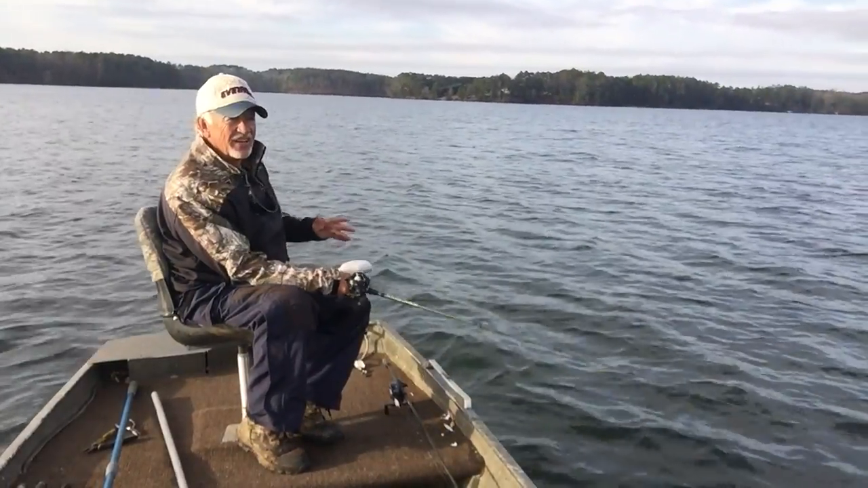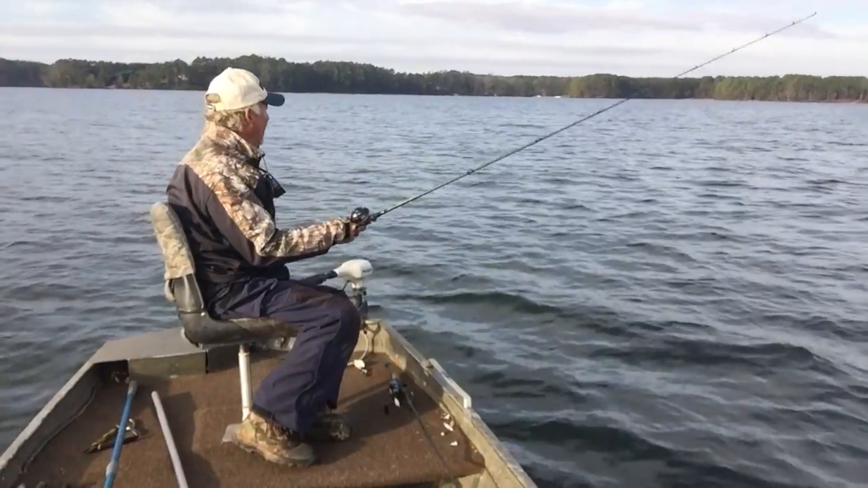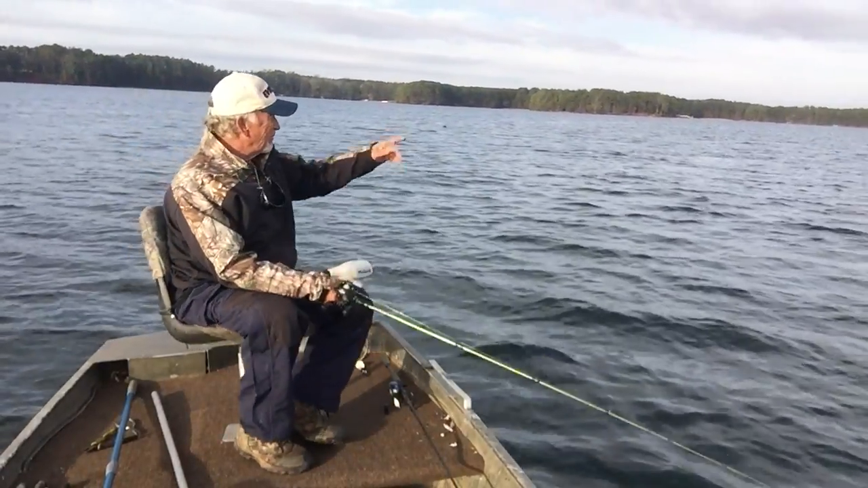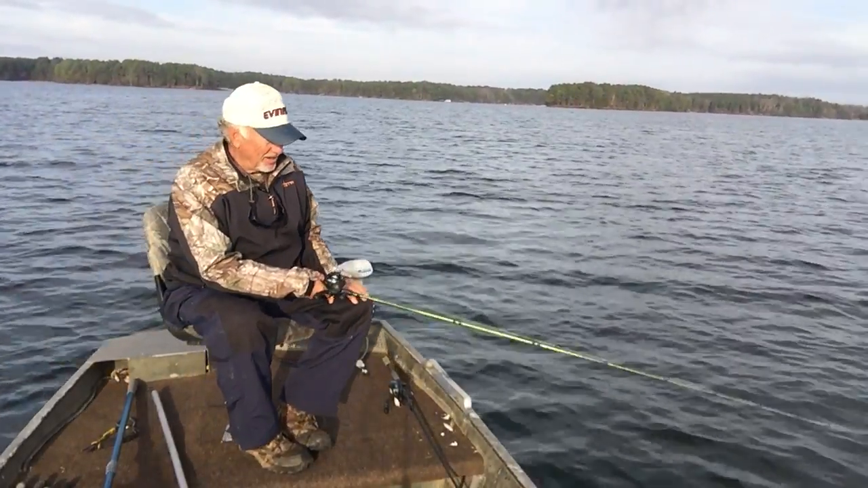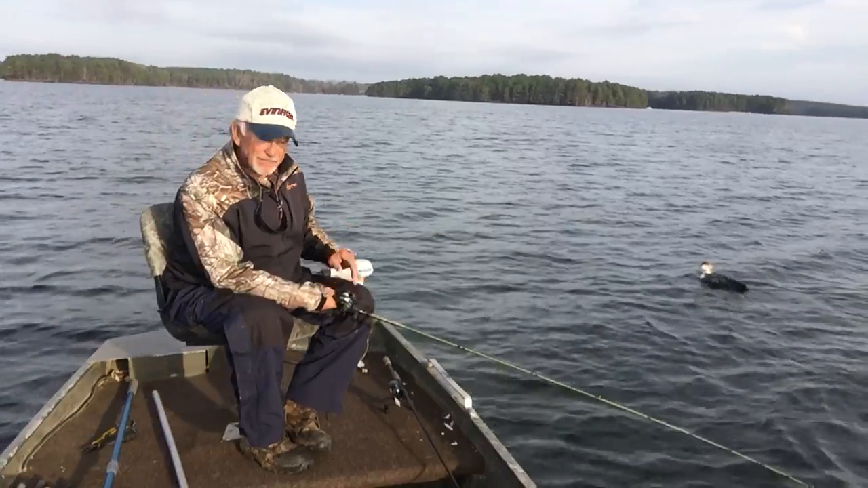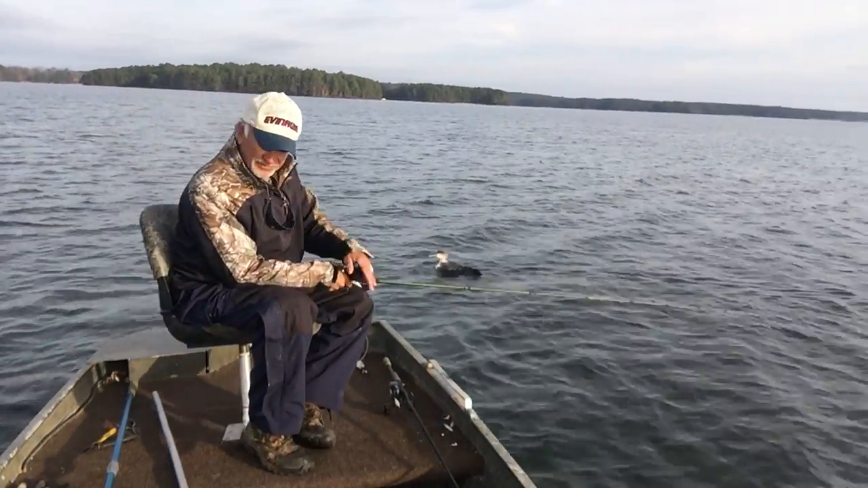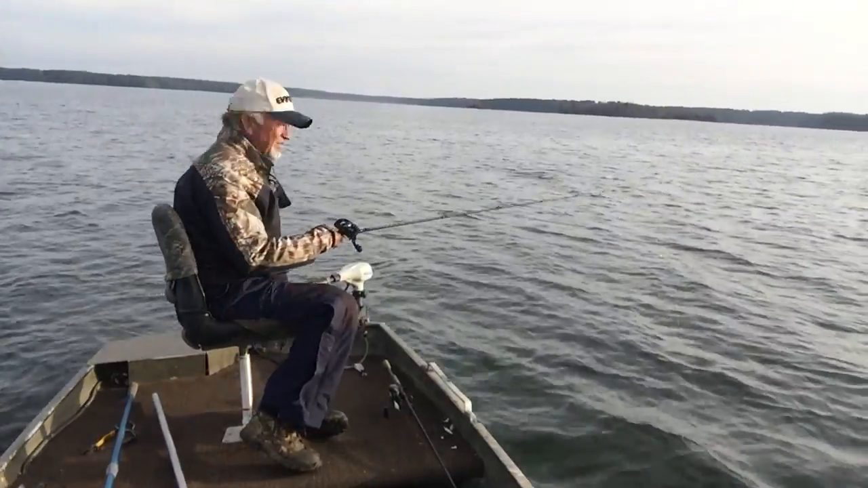Now, I said it wasn't any seagulls, and right there, the whole drove of them. I don't know where they come from. Must be trying to make a liar out of me. Yeah, about 5 or 6 flying across that. There comes another boat. Bass boat, I think. Oh, Lord. Stop. Stop.